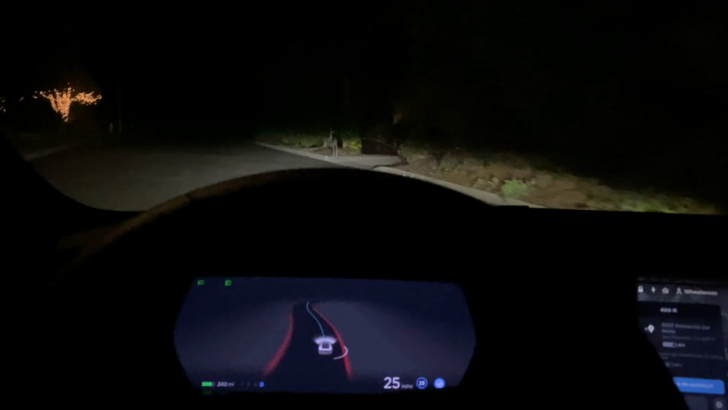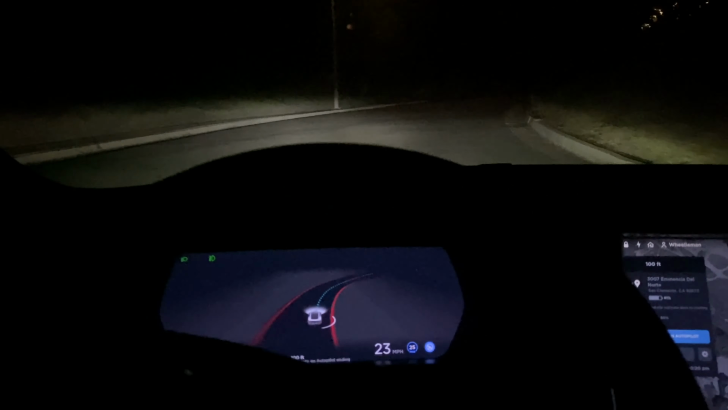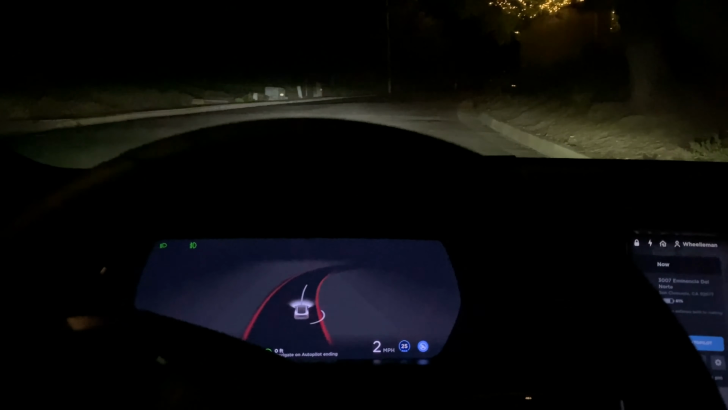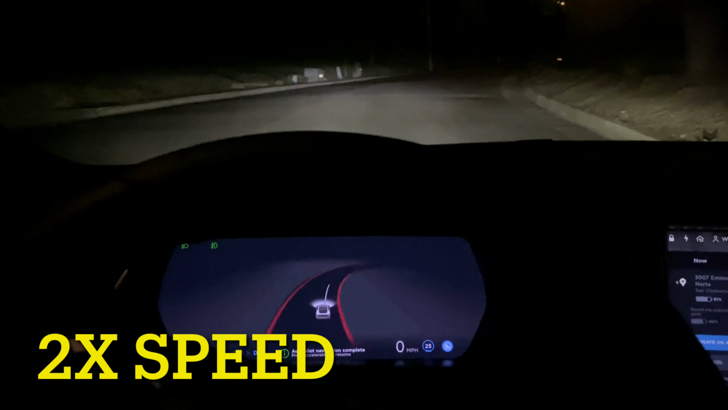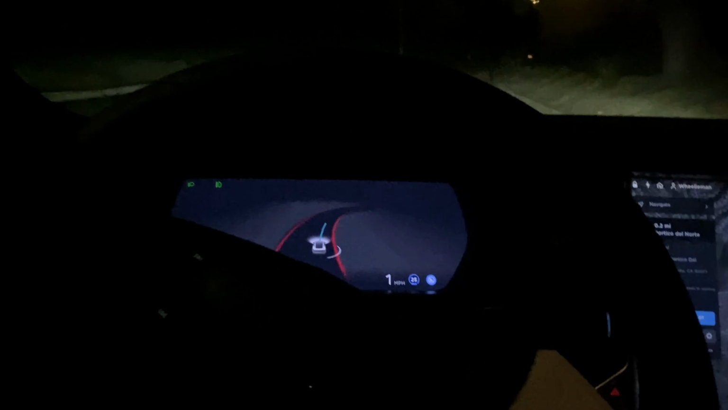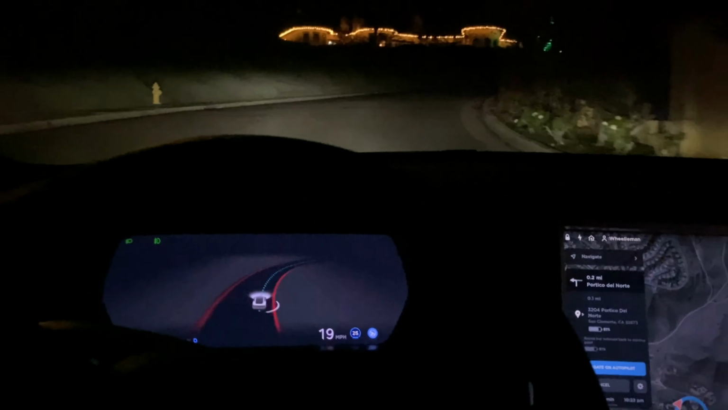Yeah, and we're coming up to a dead end here, so I'm gonna be, actually it's not a dead end. Let's see if I can reroute it once we come to our destination right here. Okay, so I'm gonna go ahead and put up a new destination here. Okay, so I got a new destination and it's automatically starting. I didn't have to tap on the accelerator or tap on the autopilot stalk.